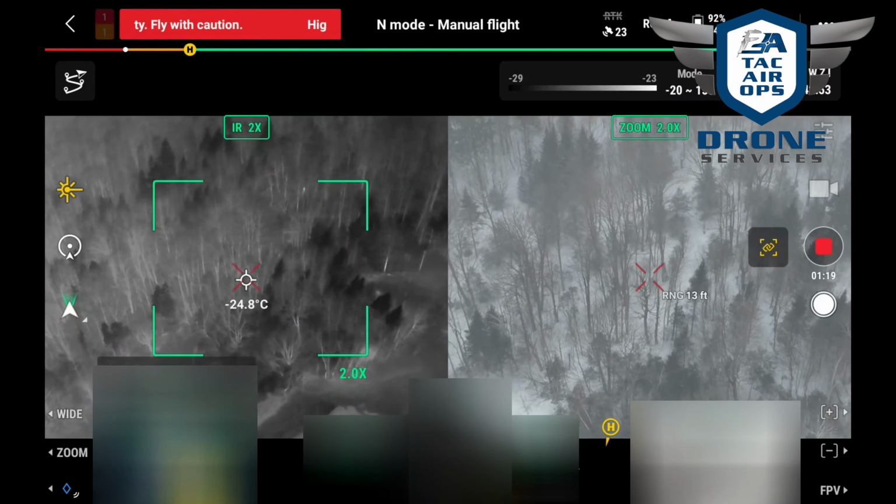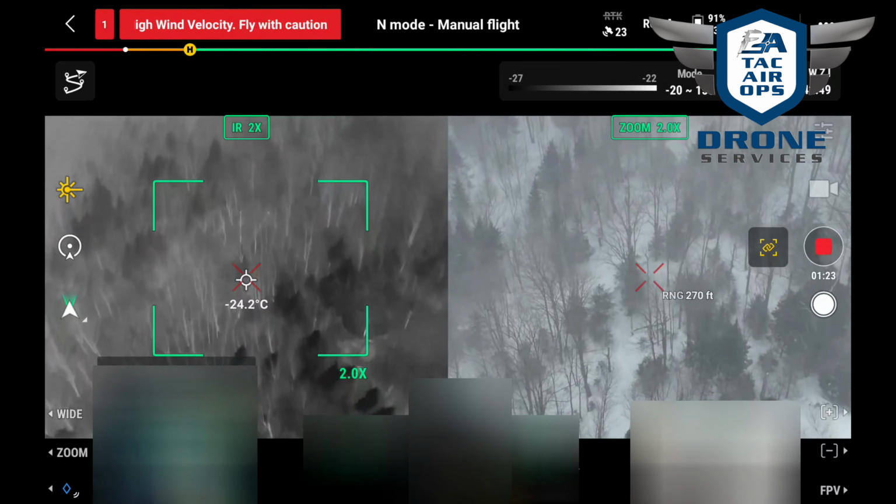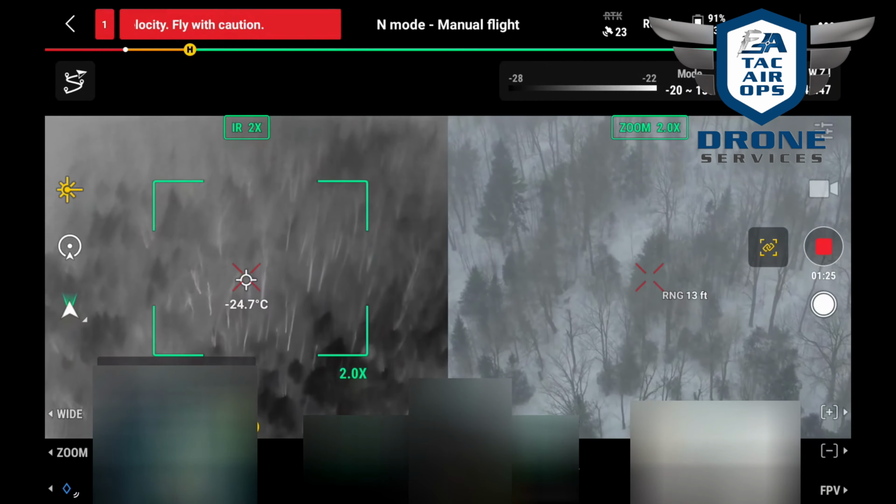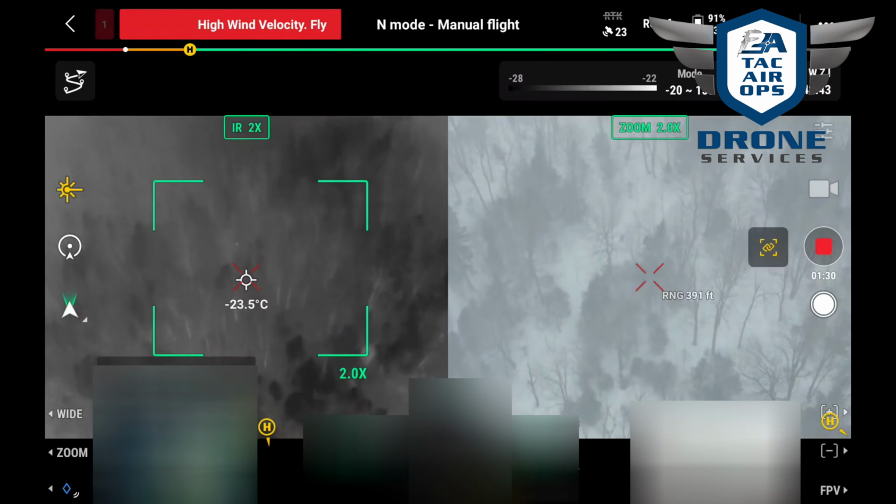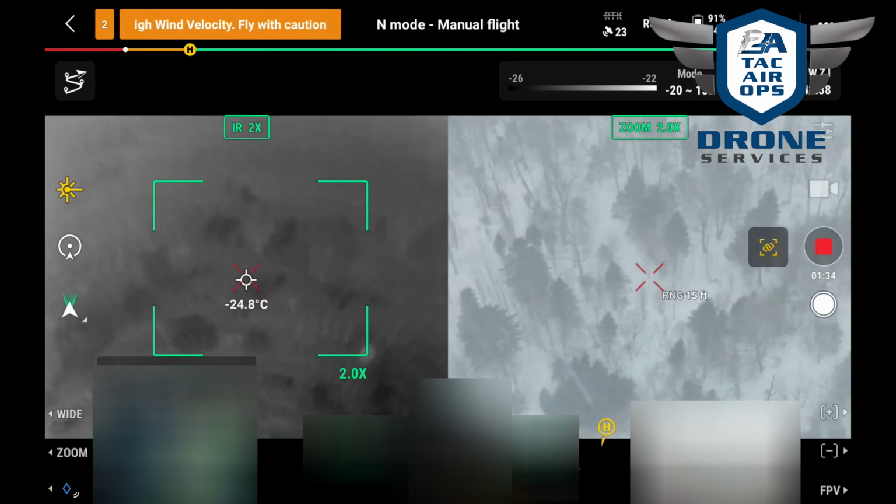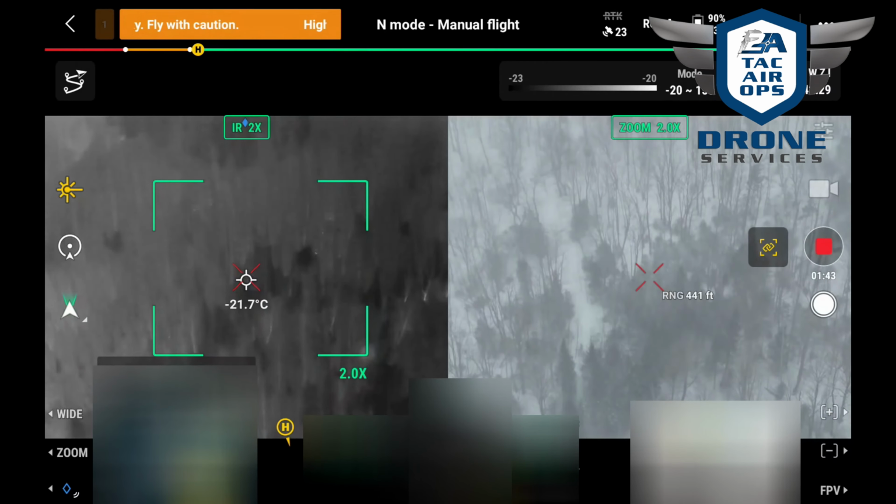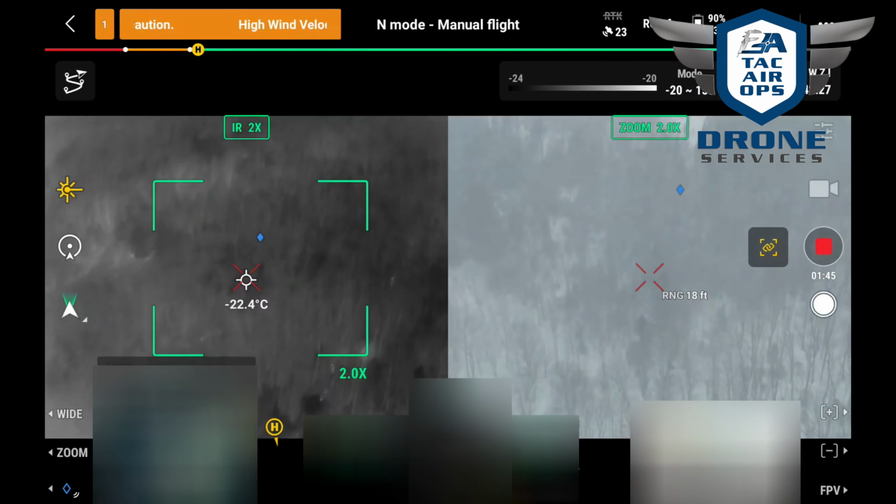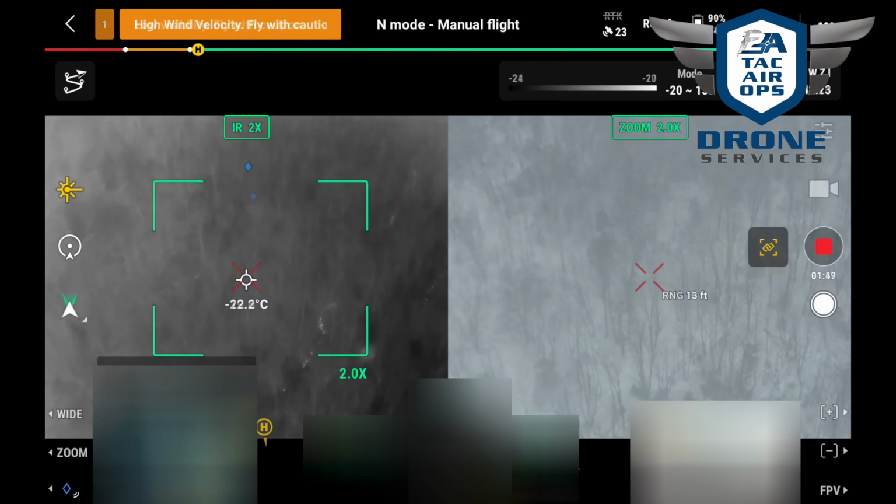Maybe they just made really good progress. Oh, I see them. They just made it a lot farther. So I'm gonna go get eyes on the dogs again. I'll let you know when I have eyes on. Hopefully the pups are still in the field, or that little opening, whatever it's called.